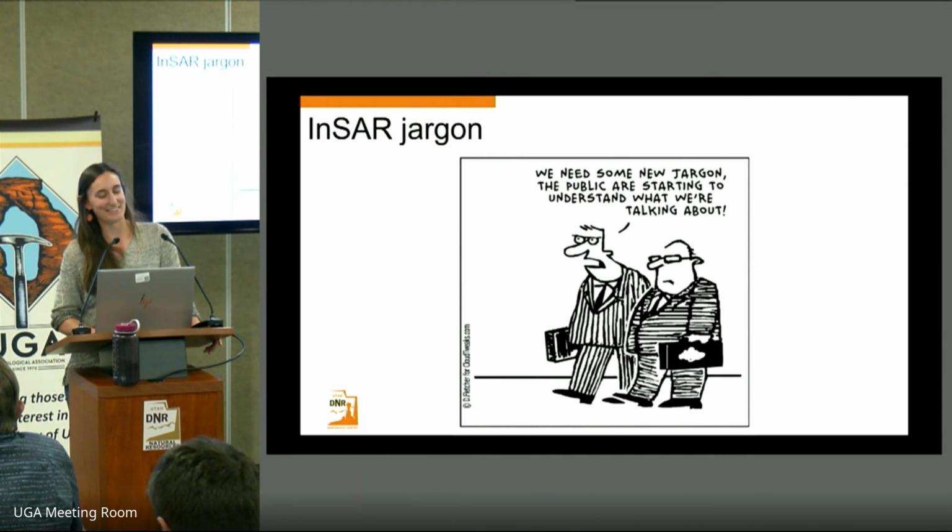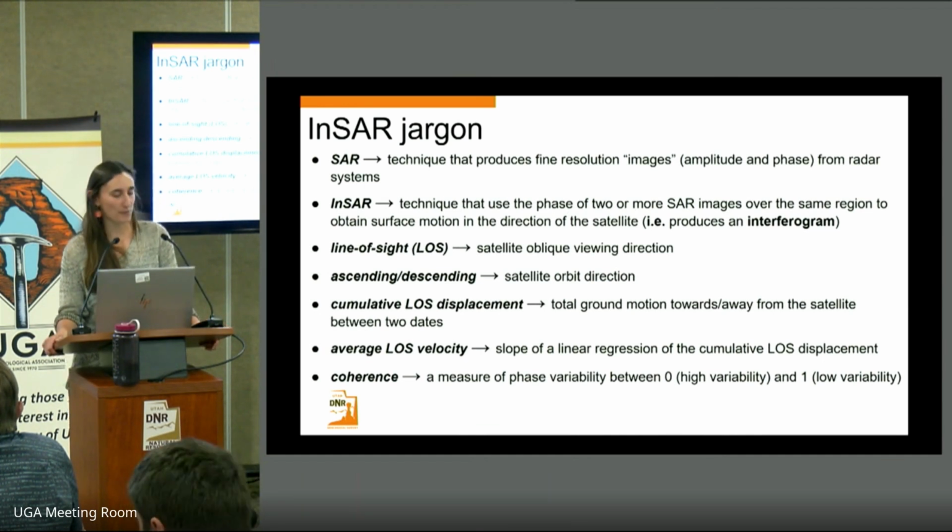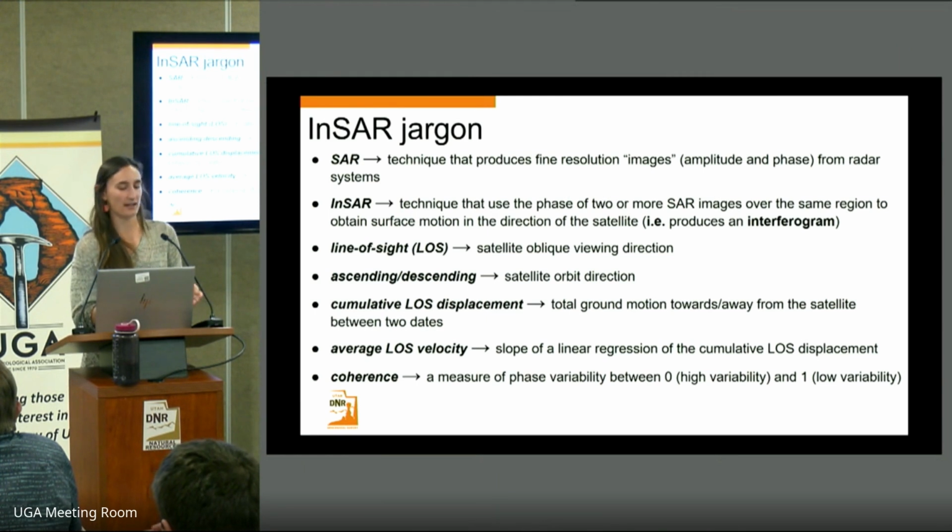To review some of the acronyms that I've used, SAR is synthetic aperture radar, which is a technique that produces fine resolution images that have an amplitude and a phase from a radar system. InSAR uses the phase from these two images to measure ground displacement and produce an interferogram. Line of sight is that satellite oblique viewing geometry. Ascending or descending corresponds to the orbit direction.